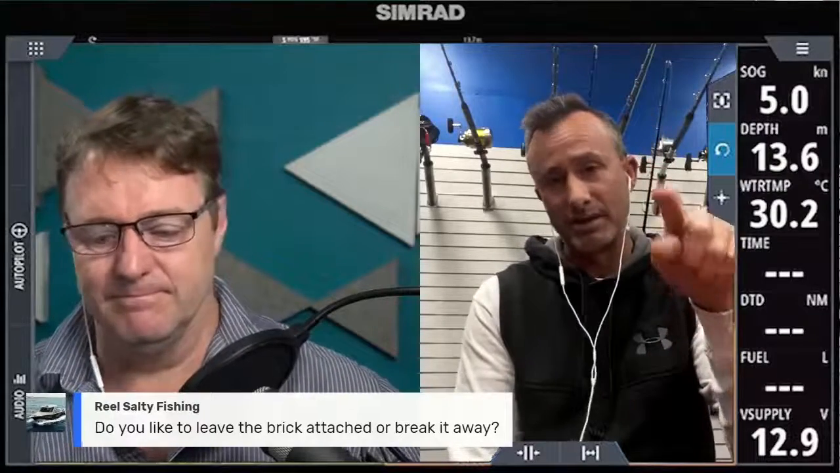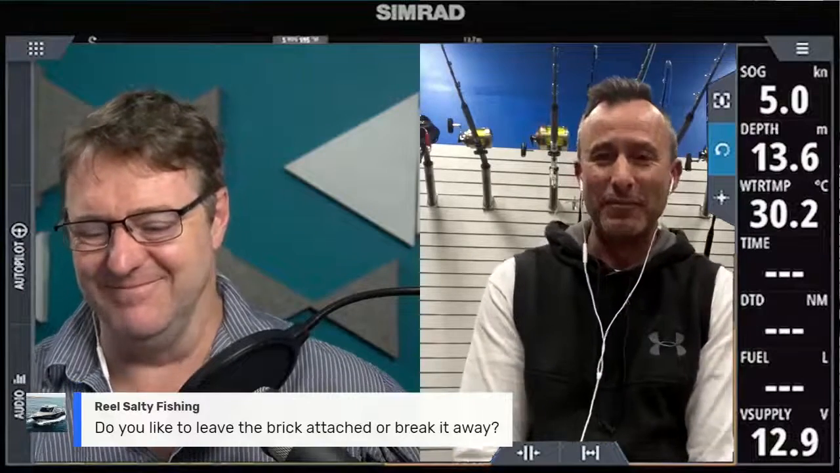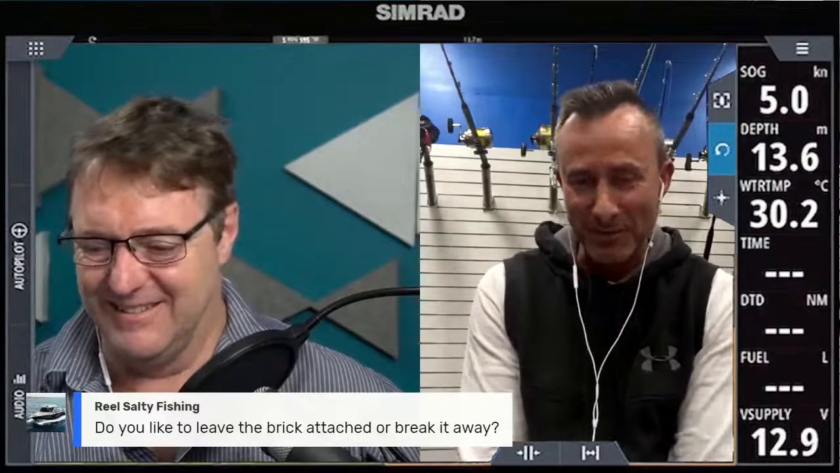If I was starting out, I would probably say leave the weight on, just because you've got a tight line and you can see the swordie bite. If I put my hand this way, that's a swordfish bite like that. That's a swordfish bite at 500 meters. So it's pretty exciting after two days standing around watching a rod tip, waiting for that. Let me tell you.